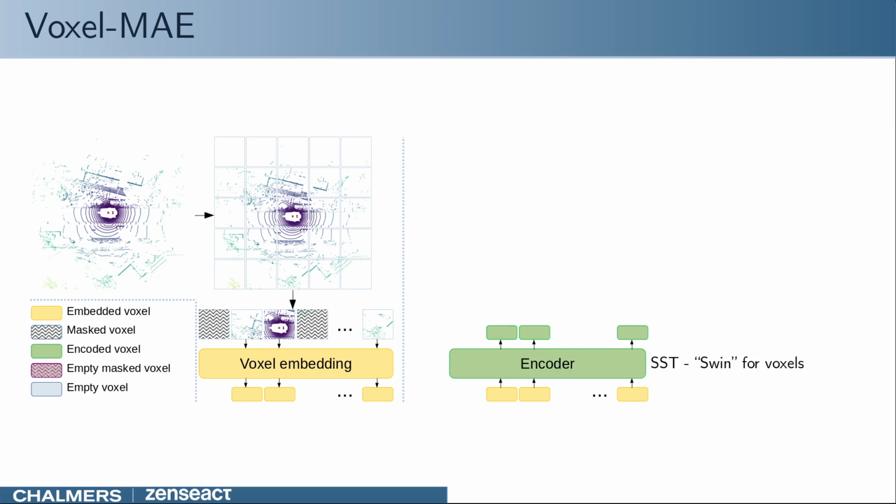The voxels which have not been masked are encoded with SST, which is a transformer backbone using the shifting windows idea from Swin, but in 3D. This can be compared to the use of vanilla transformers in previous work.